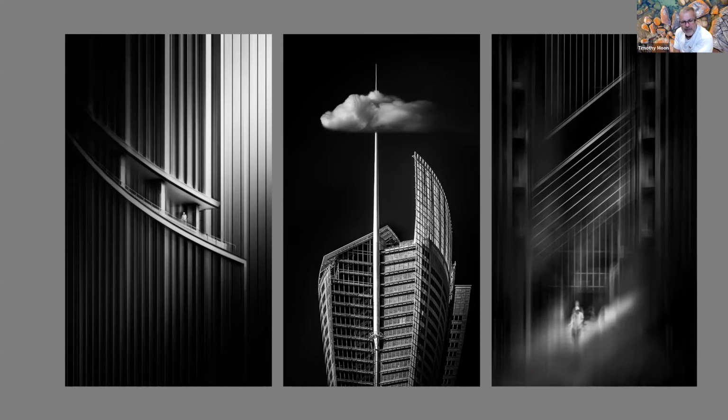And the one in the middle is a play on the word skyscraper. So it was scraping the sky, so its needle went through one of the clouds. So that's how high it was. The three of those work together, but they're all infrared shots, and they're all then played with in Photoshop to bring out the different qualities.